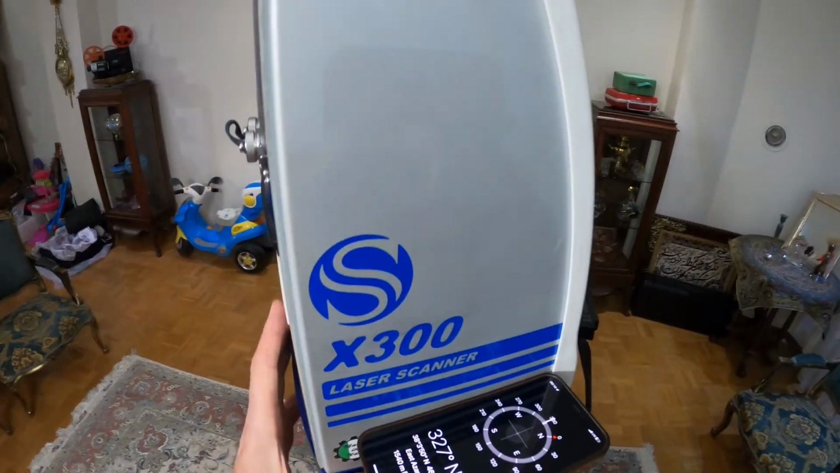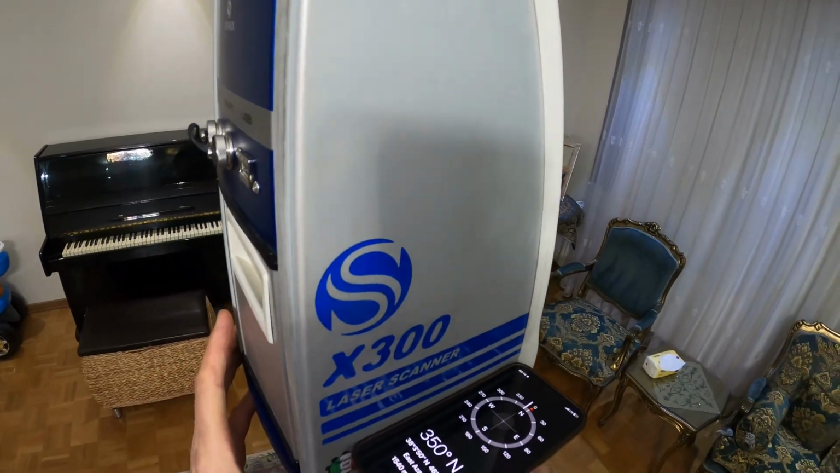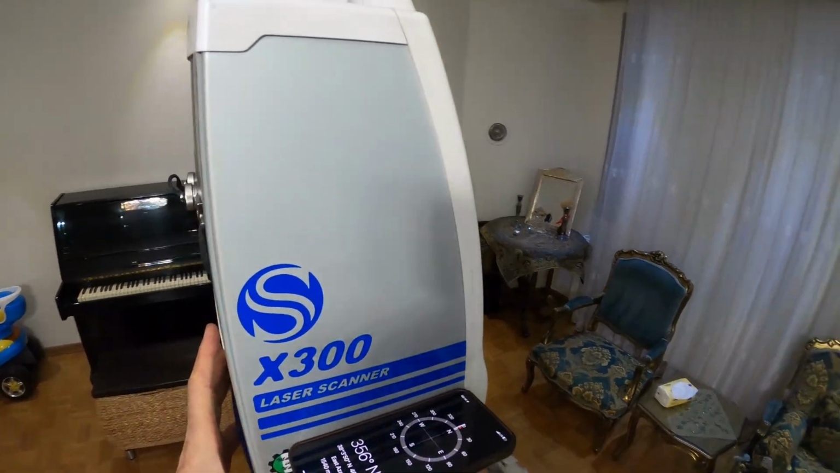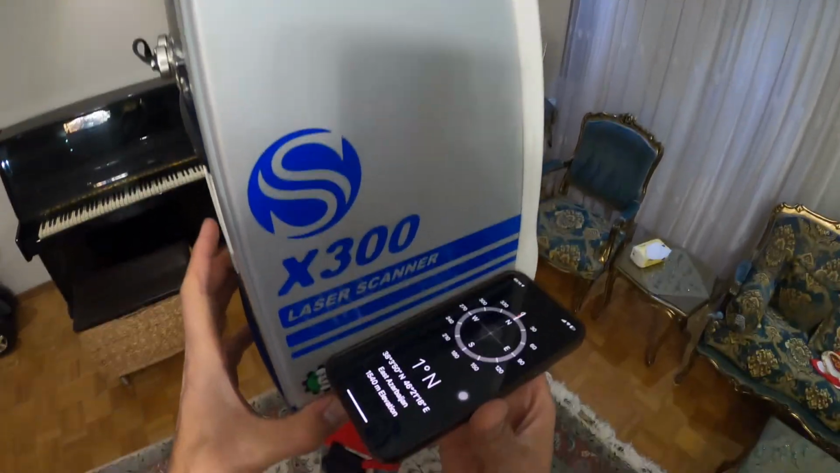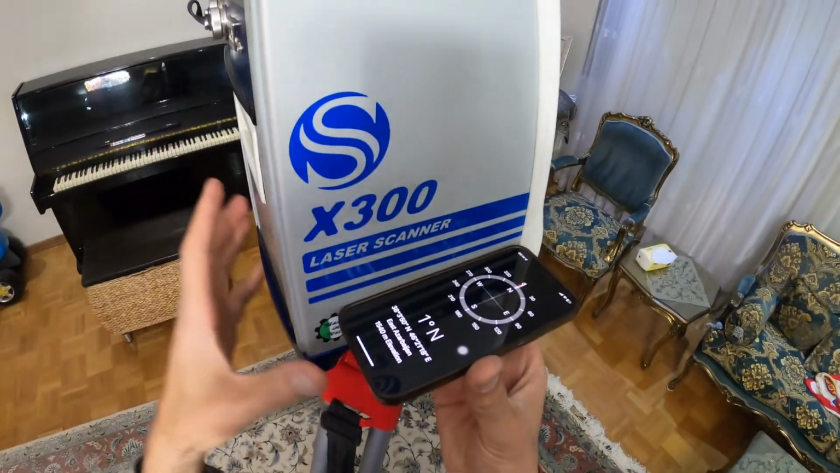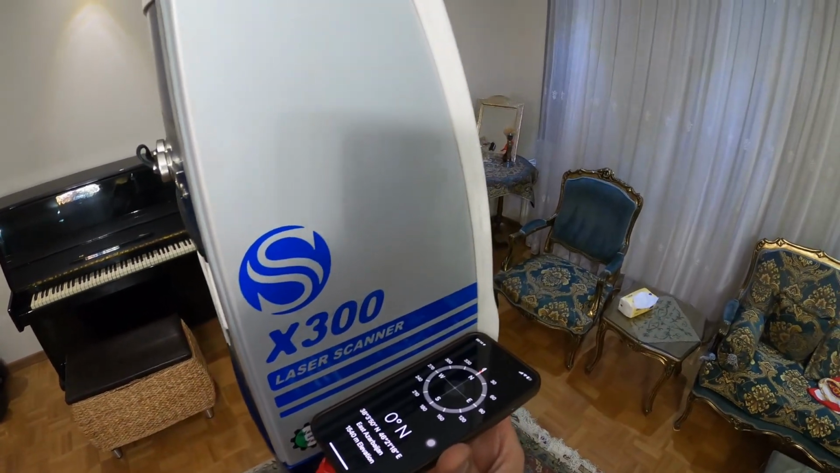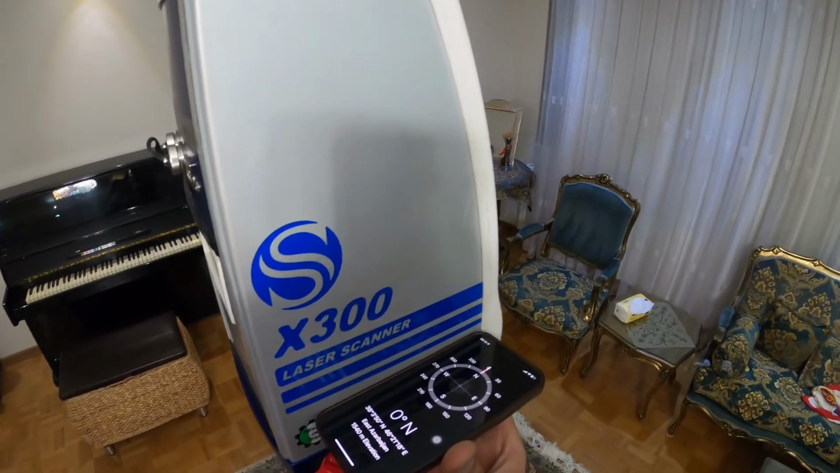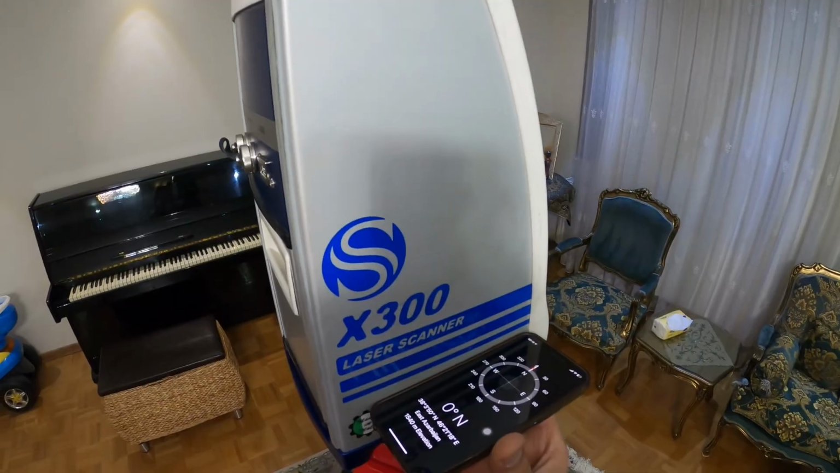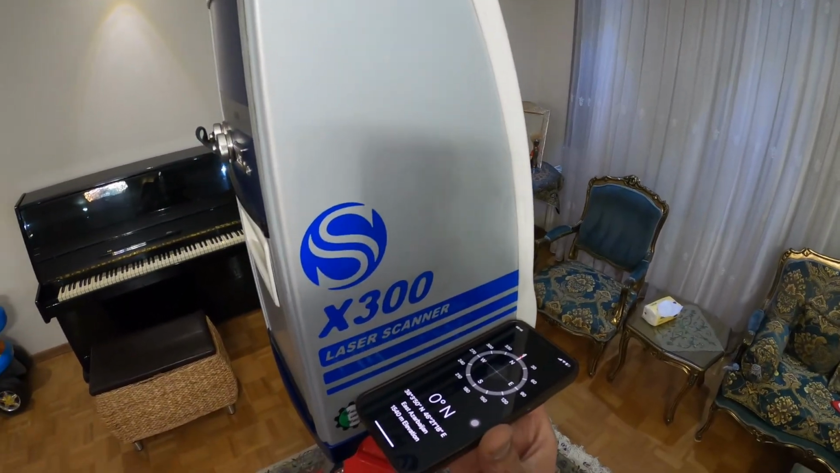As you can see, it will show you 327. You have to rotate it until it goes to zero angle. And then, I mean, it's north, like this one. And then you can do the scanning. You can start scanning.